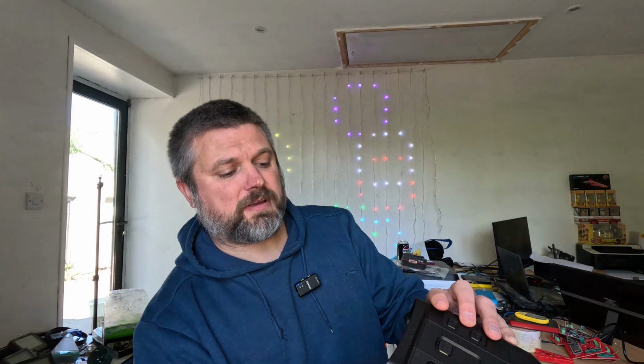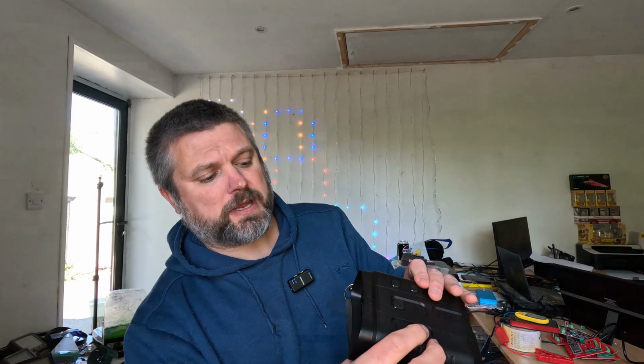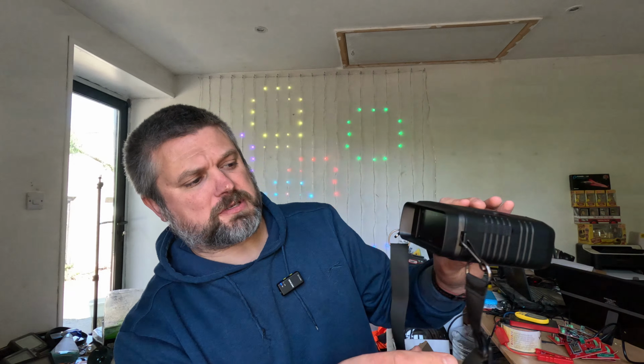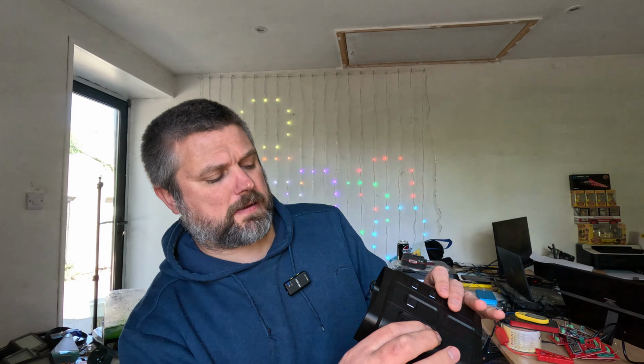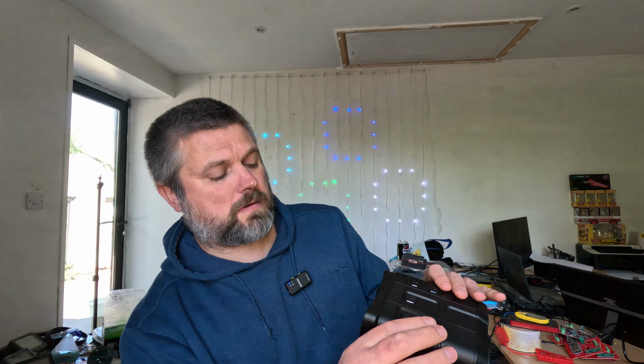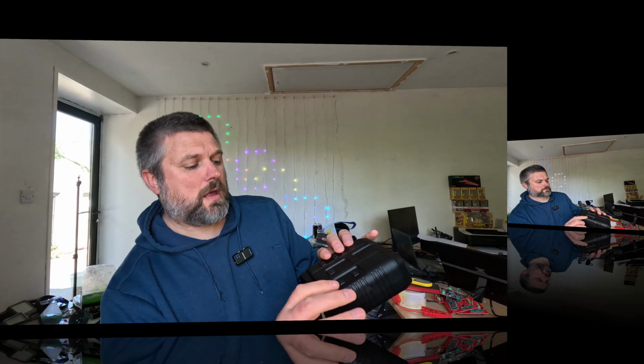So if we hit mode again and hold it, that's where it goes into photo mode. If we hold it again, it goes into view, so we can actually view the files. And if we go back again, we're back to the video. The snap button is just record, so if you've got it in photo mode it'll take a photograph. If you've got it in video mode like I have here now, it'll take a video. So in the dark we'll take some videos to show the range and the optical zoom and things like that.